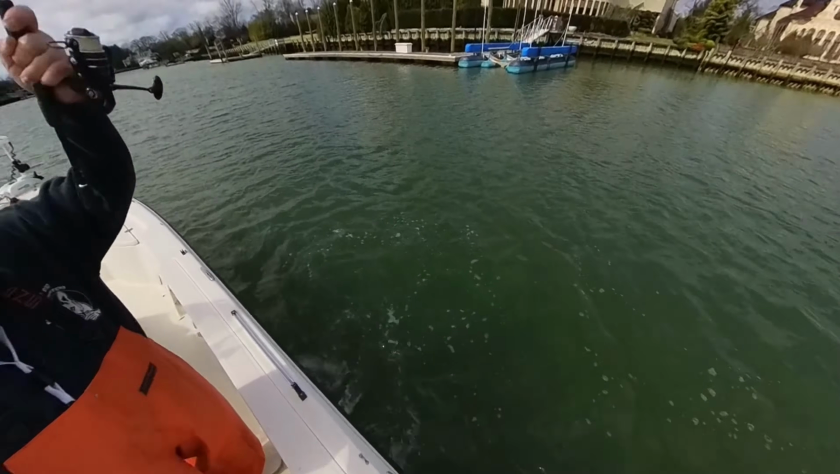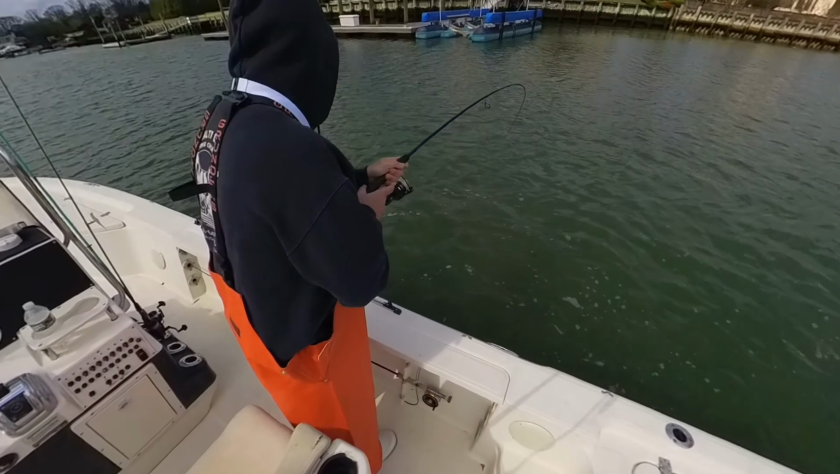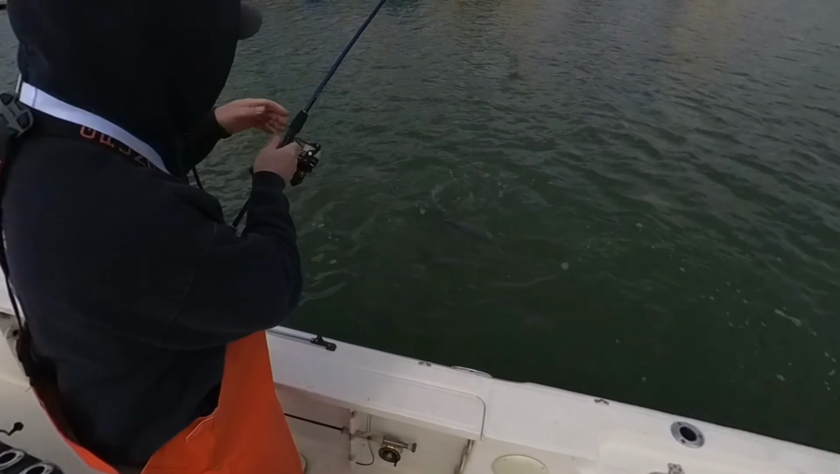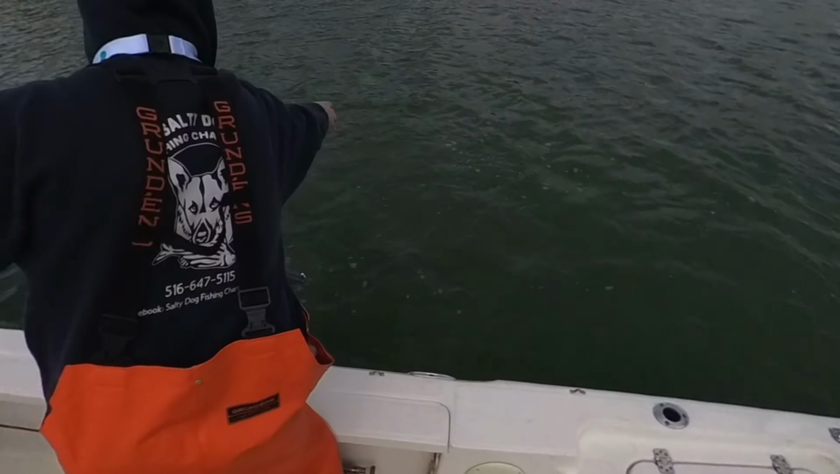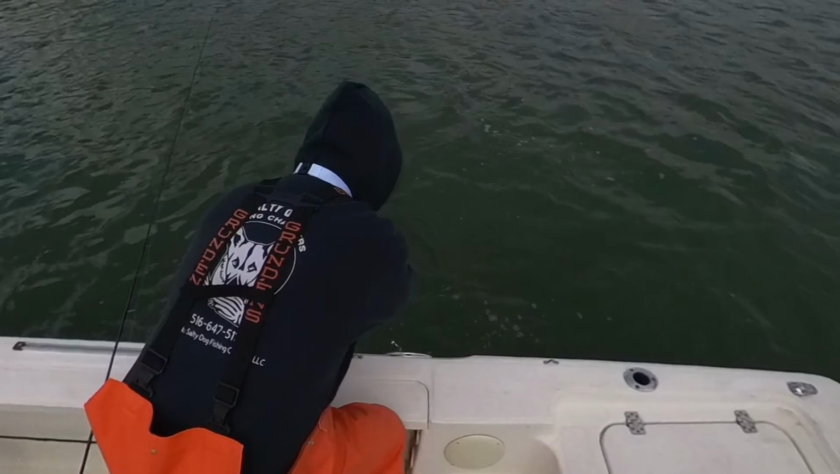First bass of the season. Marked them on side scan as we were coming down this channel. Put it on spot lock after checking the back. Two snap jigs, and here we are. Nice sized bass, probably about 35 inches. Maybe 30. The season's not open yet, but she will be returned.